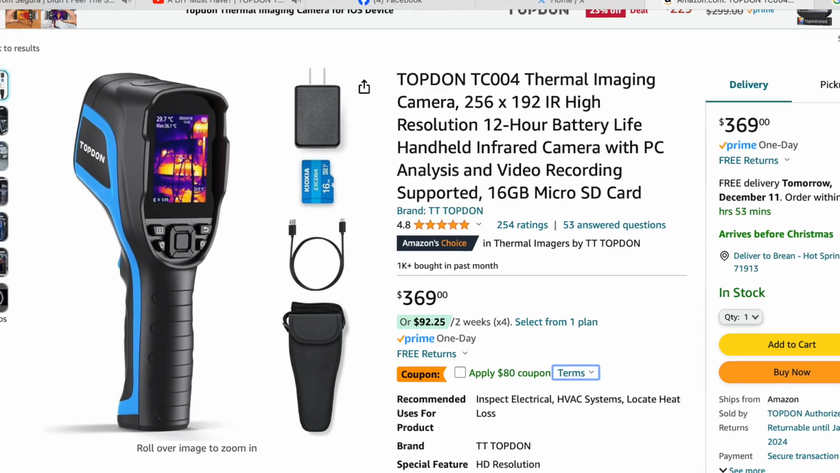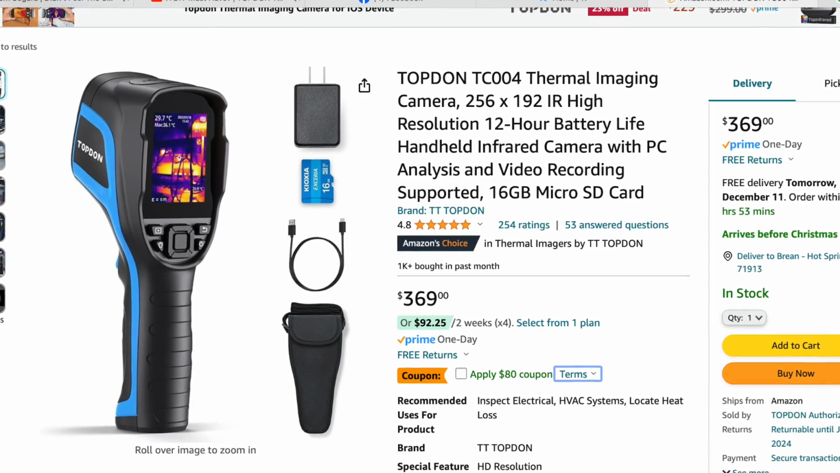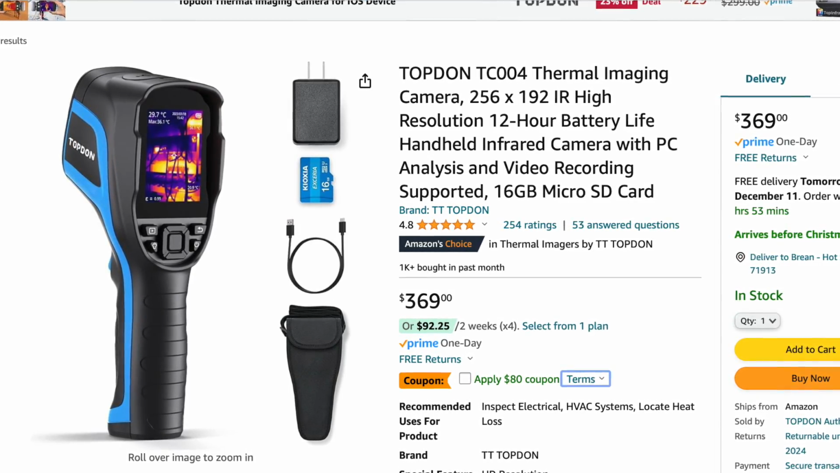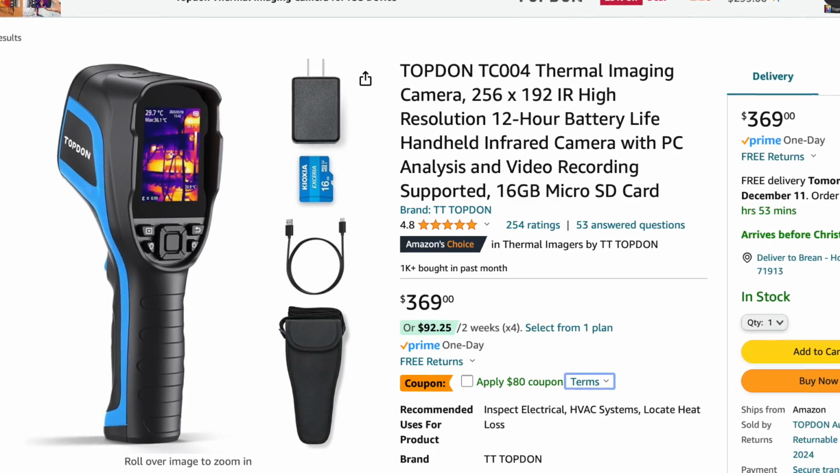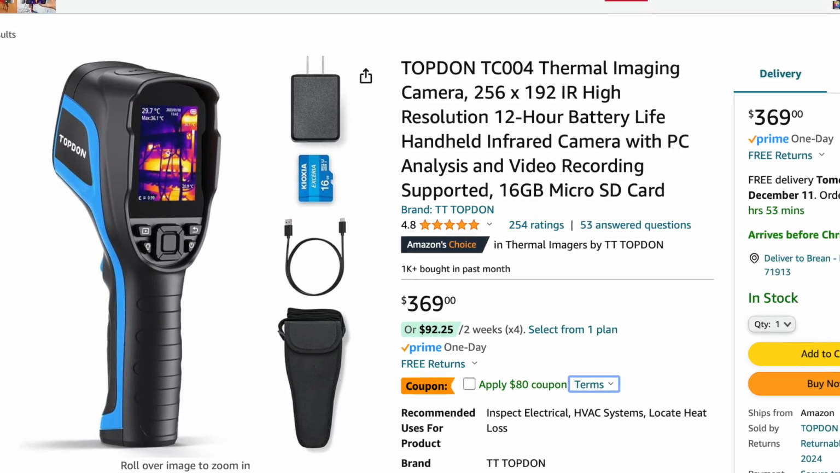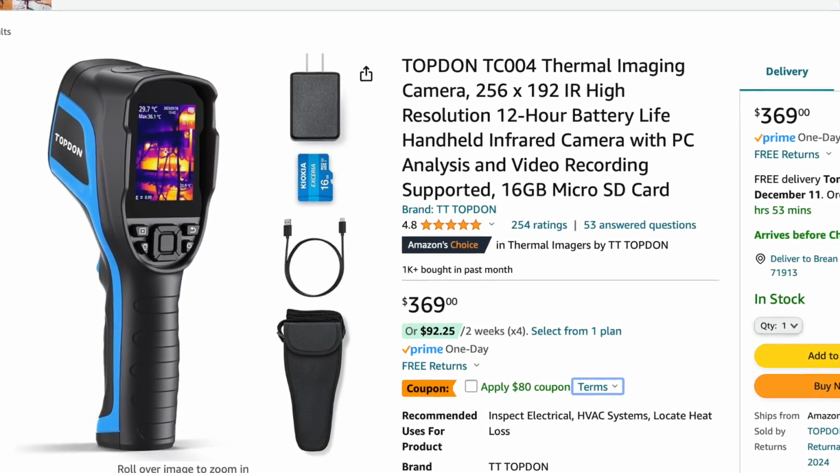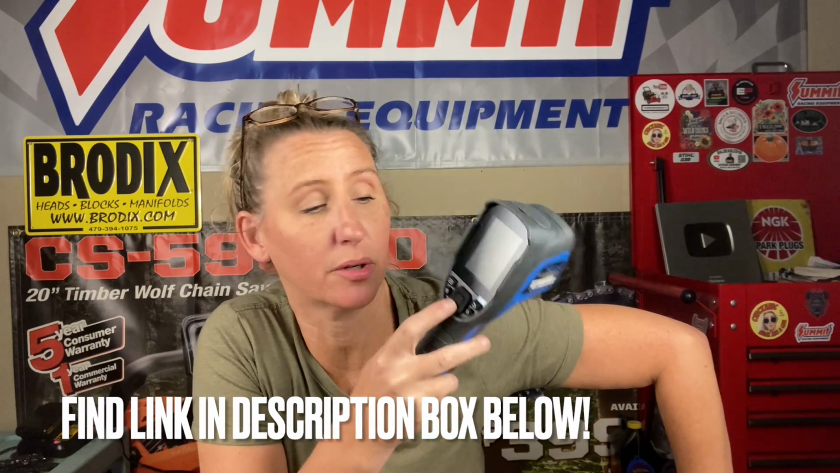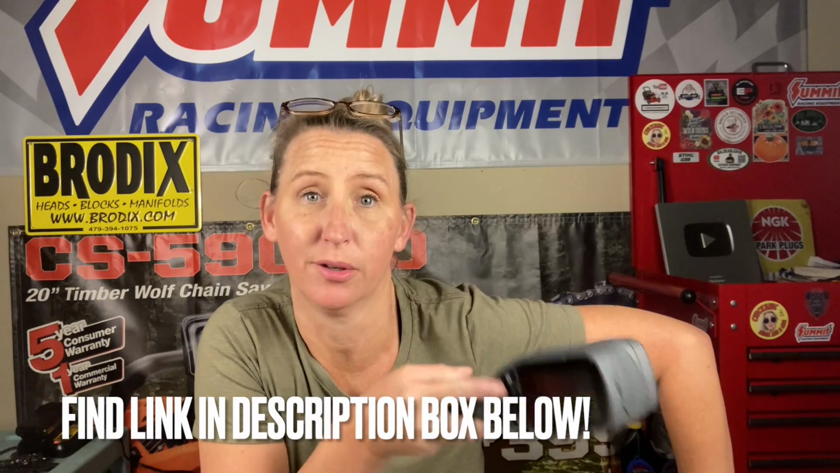To top it off, it's one of the only tools I've seen on Amazon to have almost a 5-star rating. The thing is, it's $369, but you see here, they've got some kind of $80 coupon that you can apply. I'm not sure about that. I'd have to look into it, but that would help. And it's got a super big display screen with super easy controls. If I can do it, you can do it.